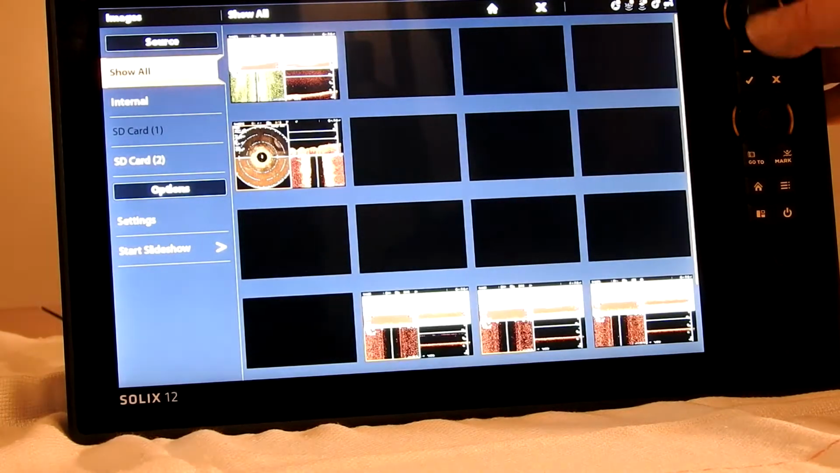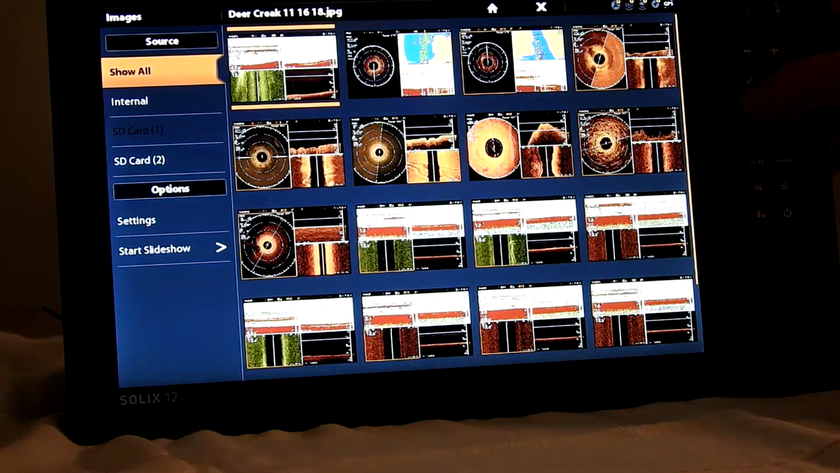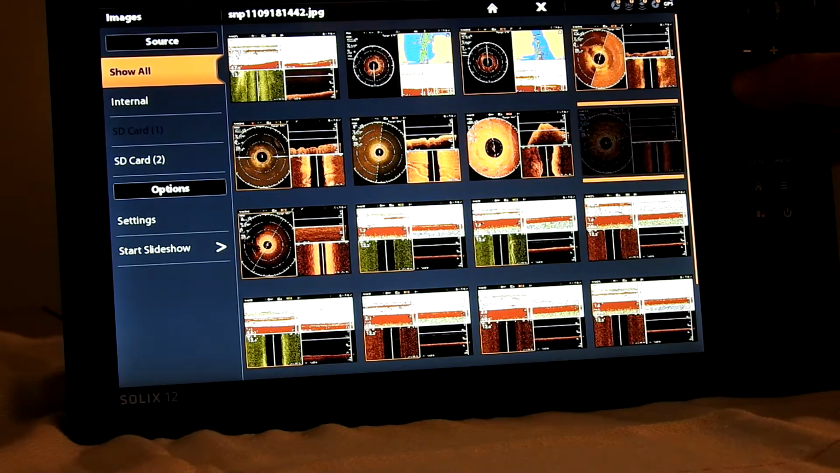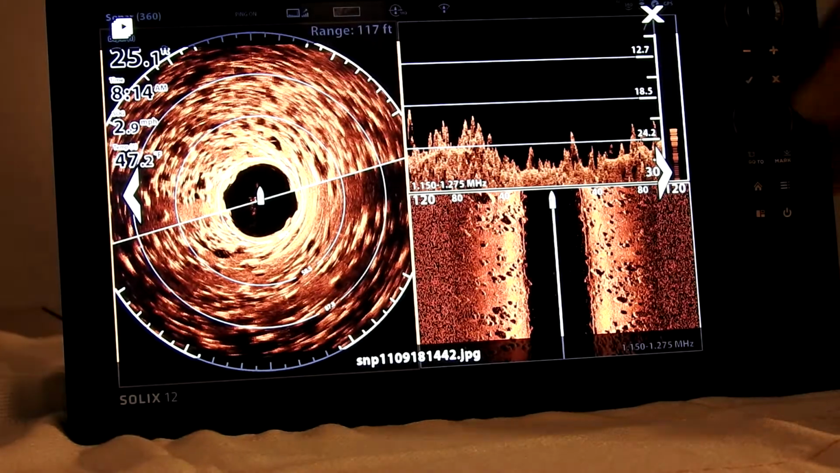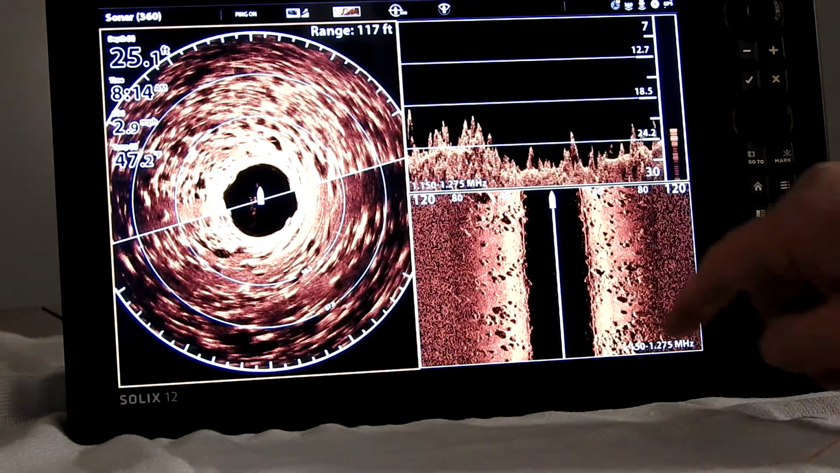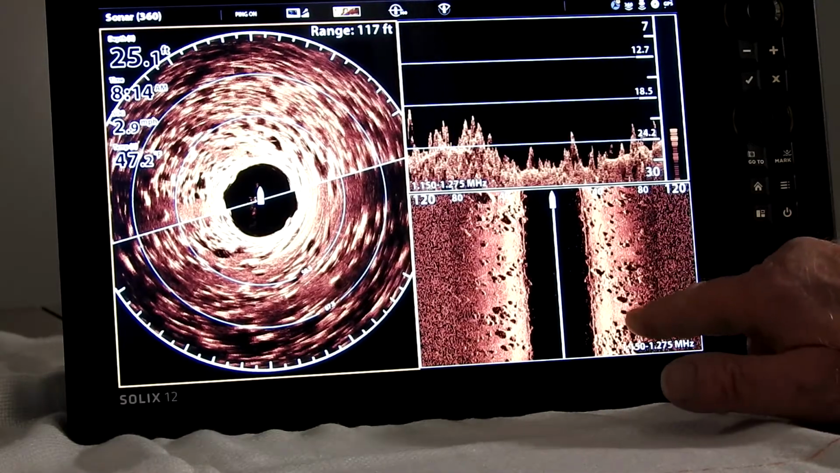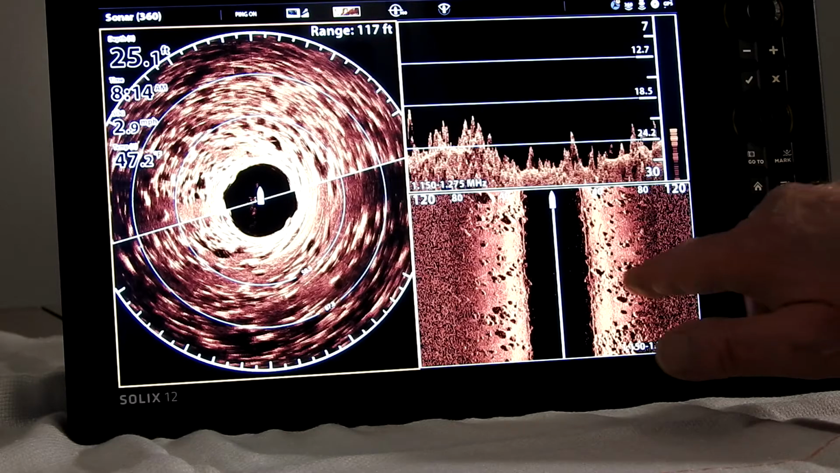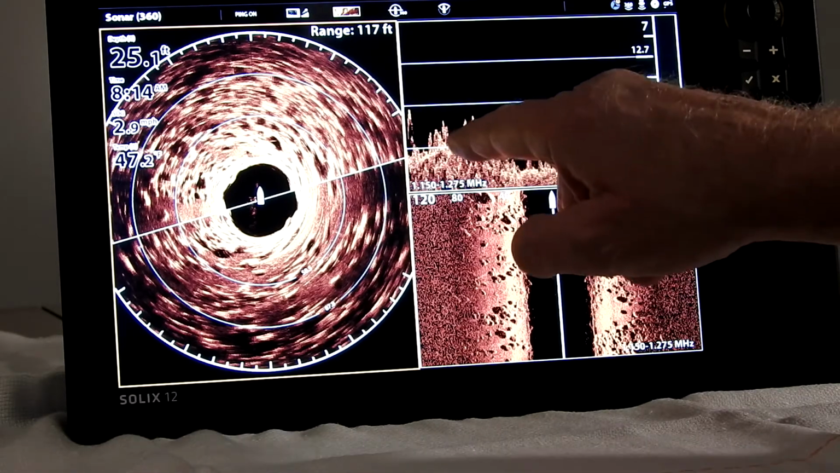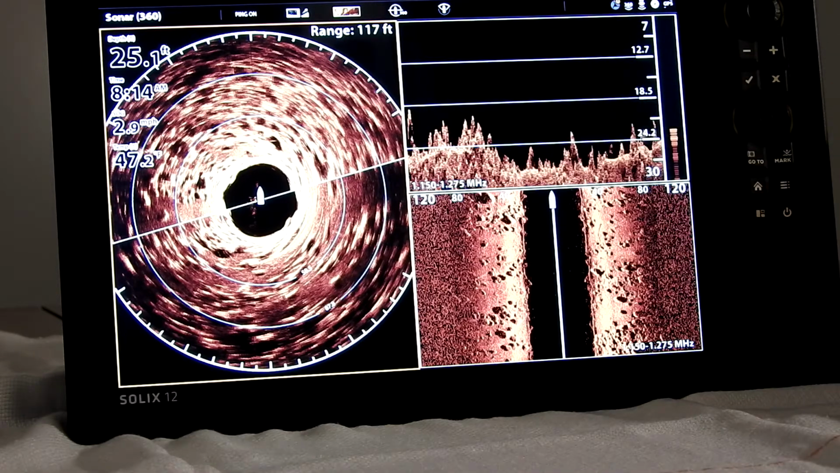I'll just go over, because of the light in my basement, these might not show up very good like they would in real time, but this shows a down imaging. There's a lot of rocks here. There's a lot of rocks there, and if you look, you can see a couple of fish in between those rocks. This is probably volcanic rock down here. You can see how they're pointed.